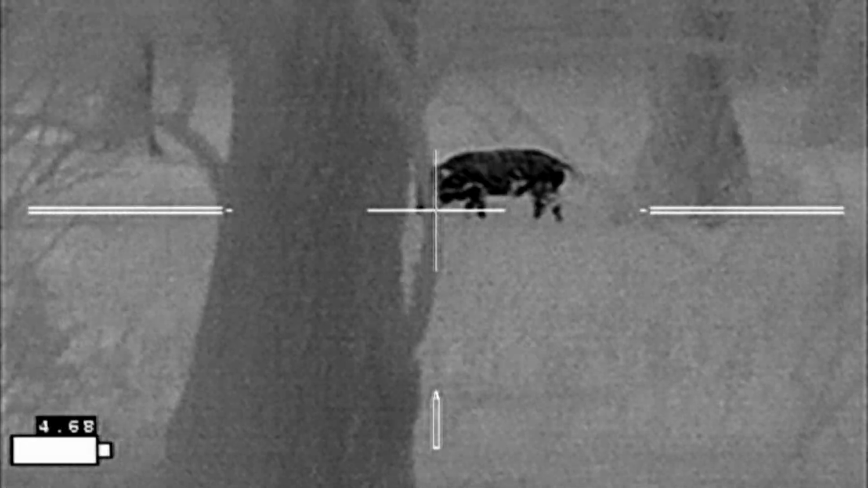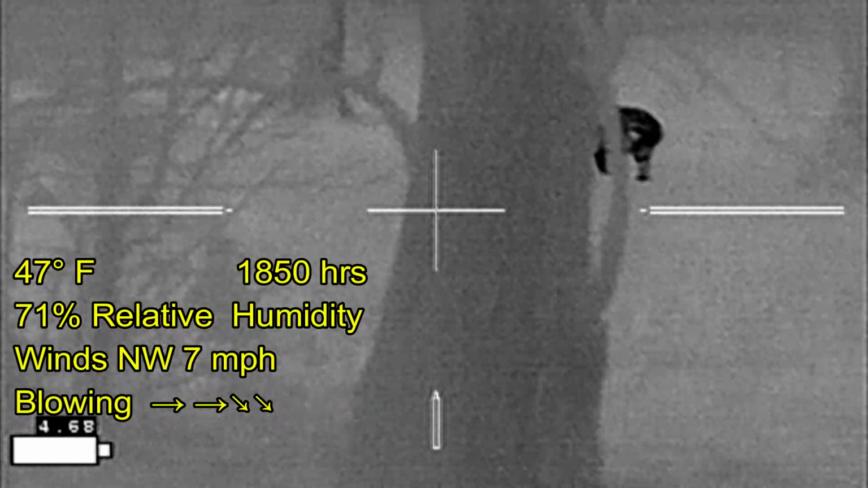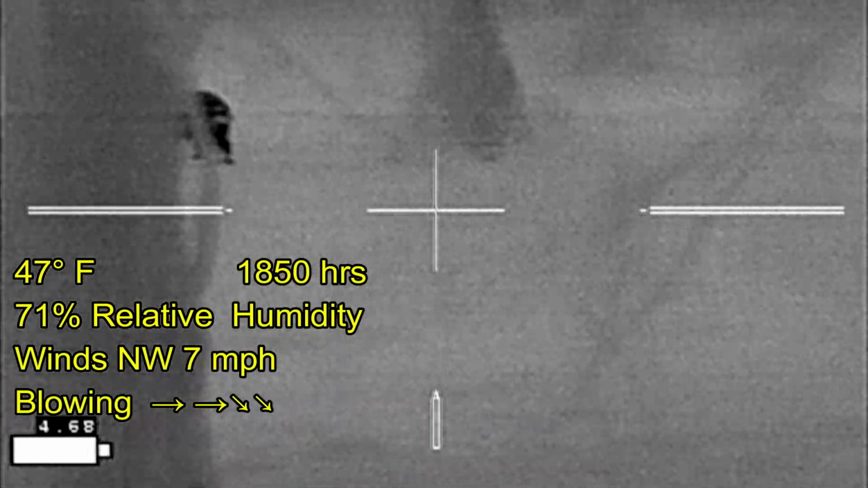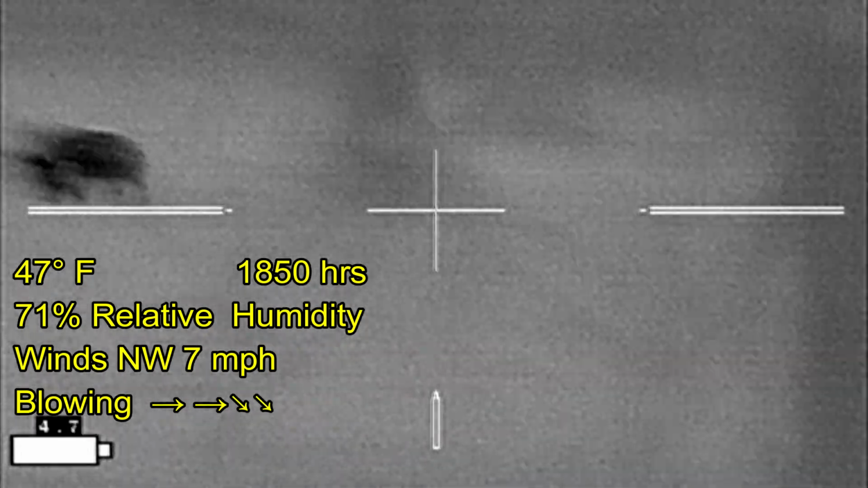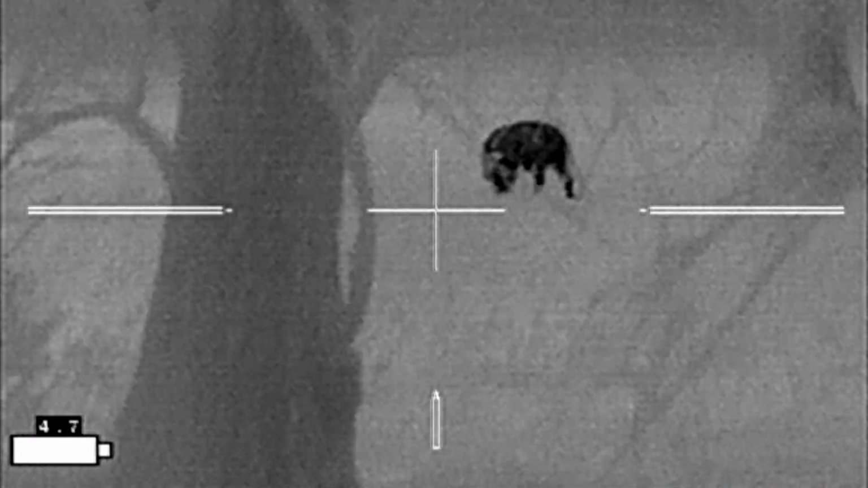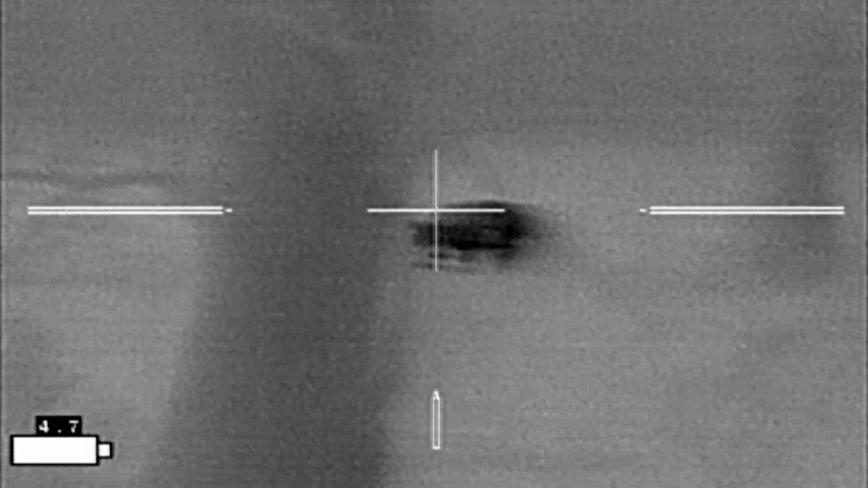Now here I've moved up. I'm trying to find a good viewing port through all the brush that lines the creek, and I've got a tree between the hog and myself. The wind isn't a problem, but the foliage is, so I'm going to move over a little bit and try to get the sticks re-stabilized. And I'm set up with a big branch in the way, so I'm going to move again.